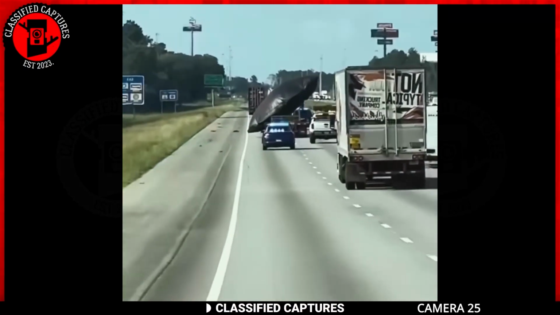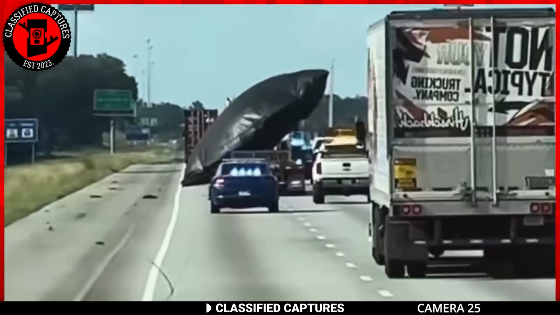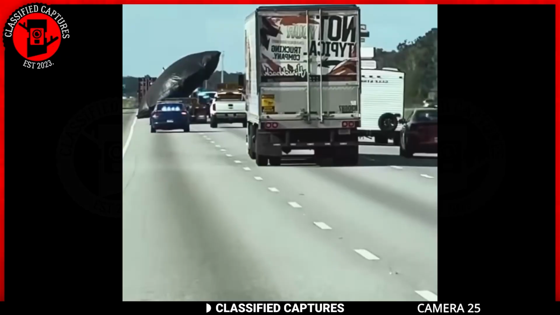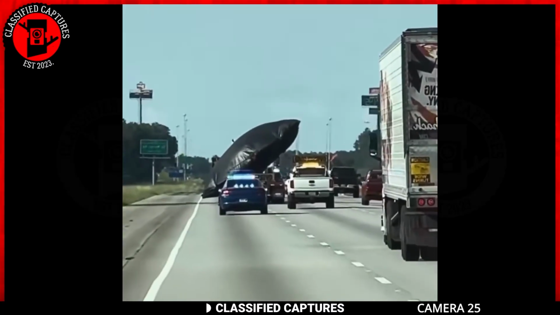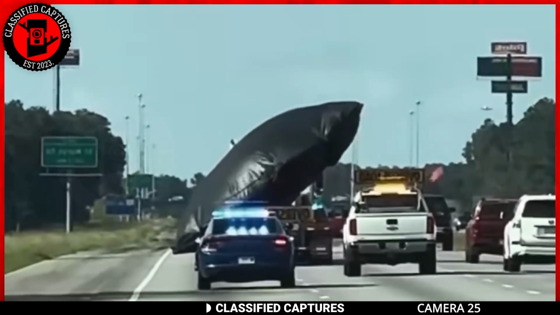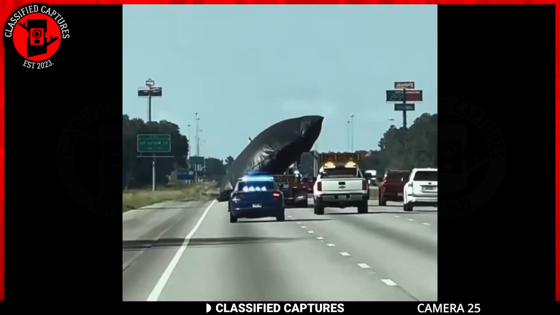Buckle up for this next one as we journey into the realms of the extraterrestrial, because we got another UFO tale to unpack. The footage introduces us to a car cruising along with something mysterious covered in black polythene on top of it. While the rational mind may suggest that the mysterious cargo could be an ordinary object or perhaps a toy or some machinery, the allure of the unknown persists.